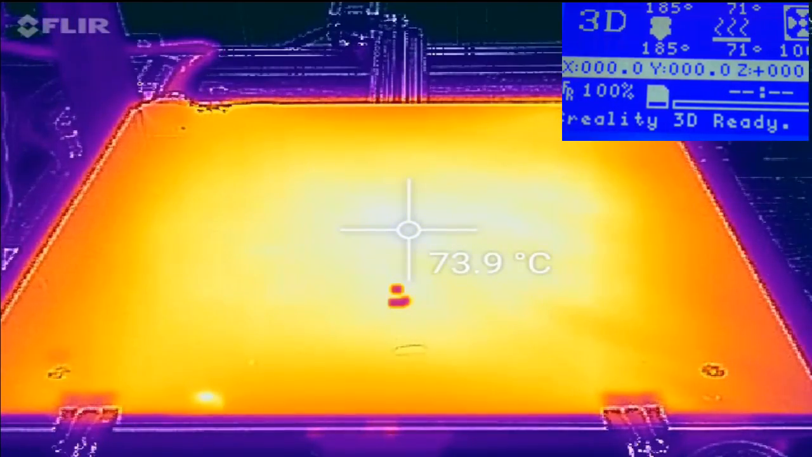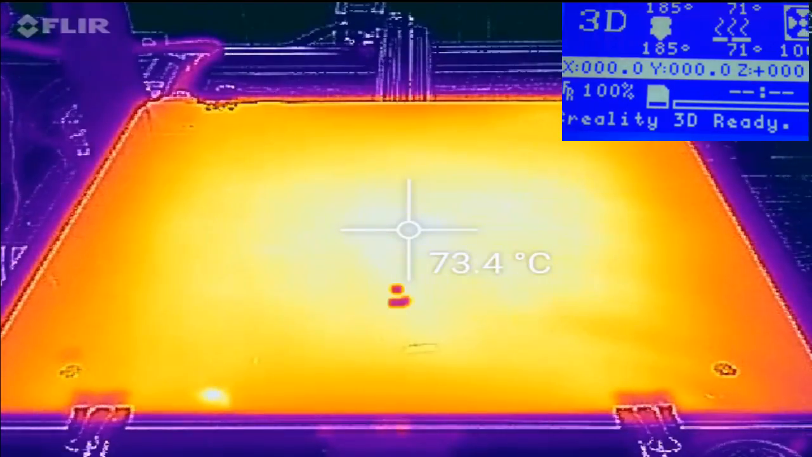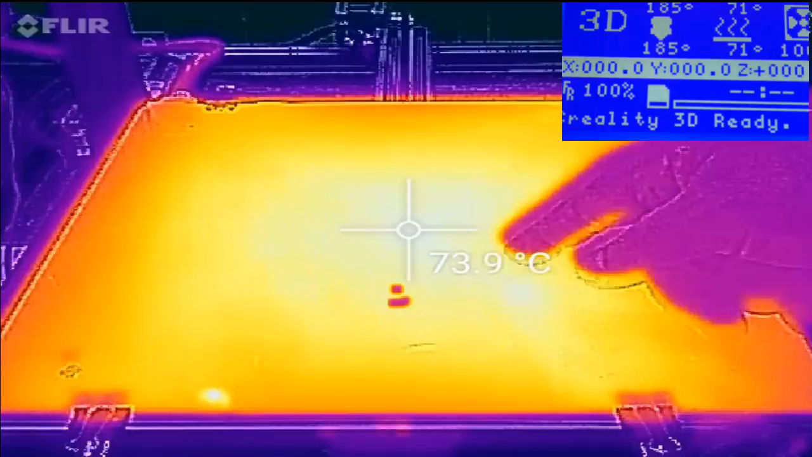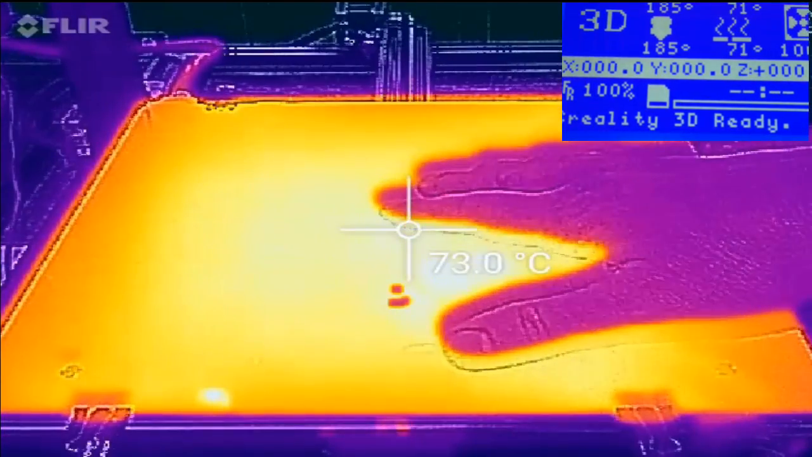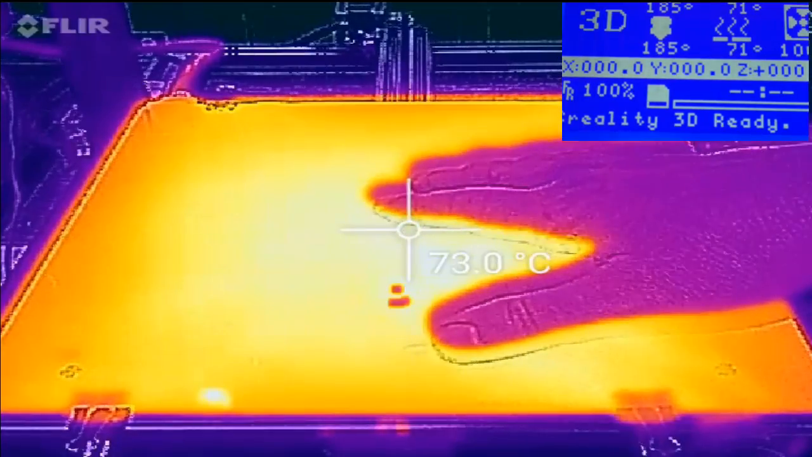However, one of the things after doing this test I would recommend: a lot of times I'll run my PLA bed at about 60 degrees C. I think what I'm going to do on this one is start running it at about 70 degrees C, so I make it over that 60 degree mark, because using this PEI bed, with PLA, I find that the reaction between the PEI and the PLA happens best above 60 degrees C. You can also see how my hand is far cooler than the bed.